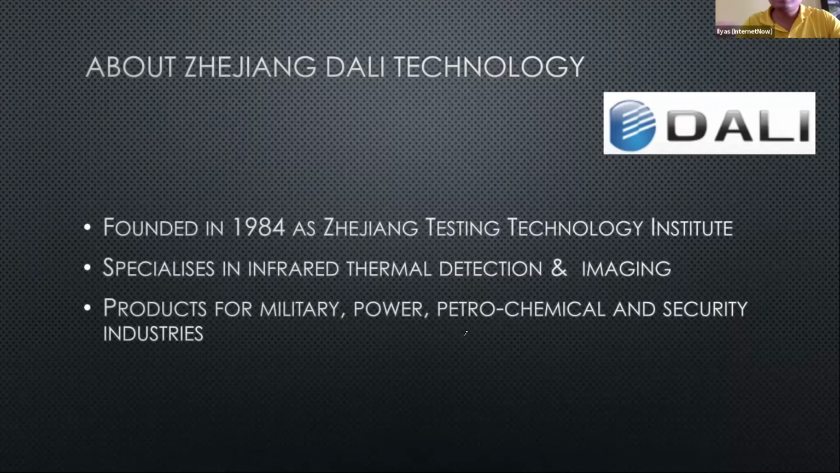Unlike some of the other camera brands that you might have heard in the market, even in China, there are a few top brands. Dali is different because they actually specialize only in thermal detection. So that's their bread and butter. Whereas a lot of the other brands that you see in the market are more into surveillance. So they do CCTV for security purposes, and then later they add thermal detection into their product line.